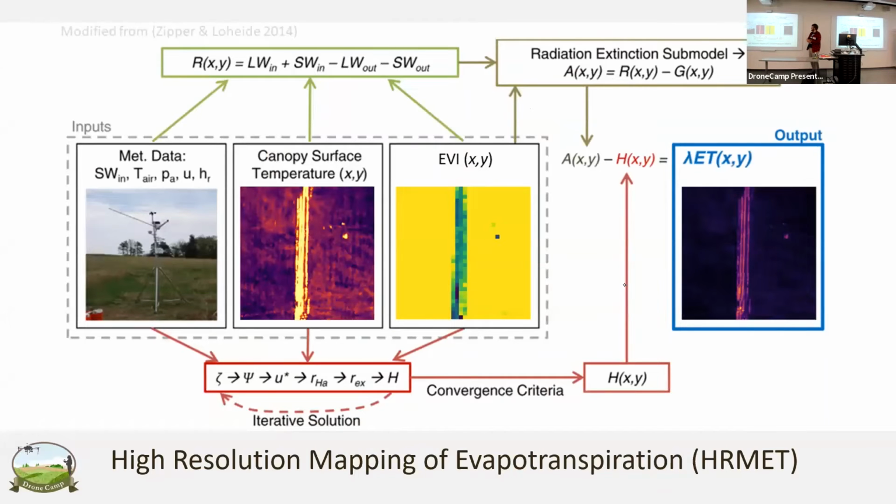Going into a little bit of the model I use, the High Resolution Mapping of Evapotranspiration, or HRMET model. I won't linger too long, but it's a two-source energy balance that solves for evapotranspiration as the residual of the energy balance. What's unique about it is that it uses an iterative solution to solve for sensible heat flux. Is anyone familiar with the energy balance in general? Okay, good. This is something that in this workshop would be good to go into more, and how a lot of these ET models are based in it.